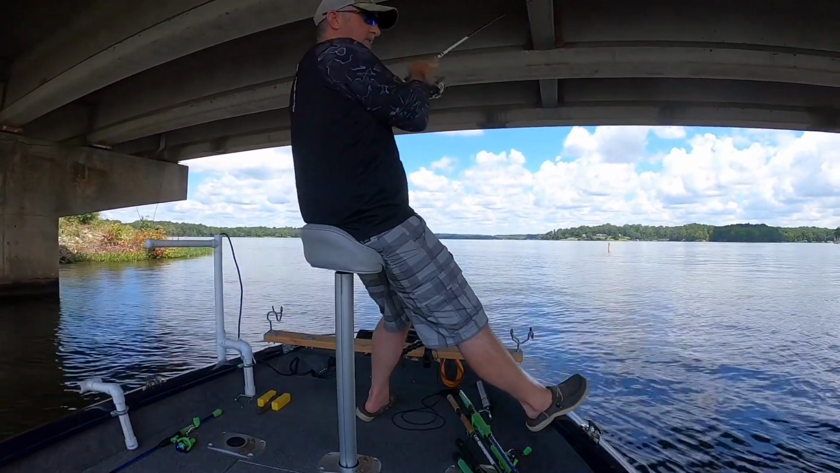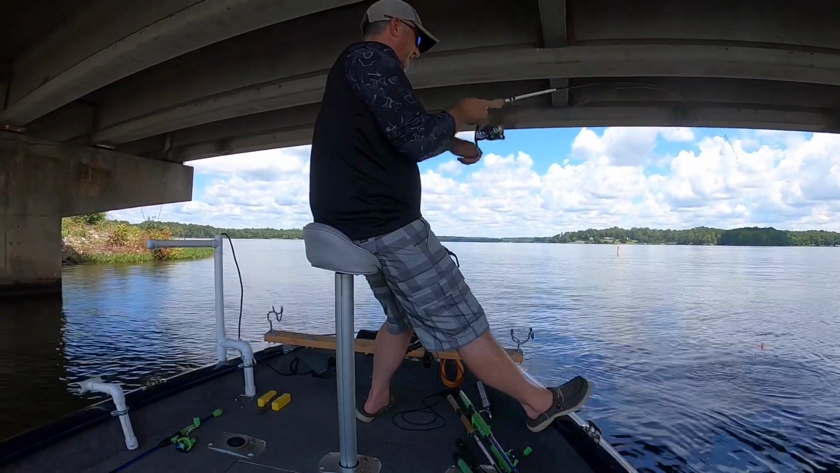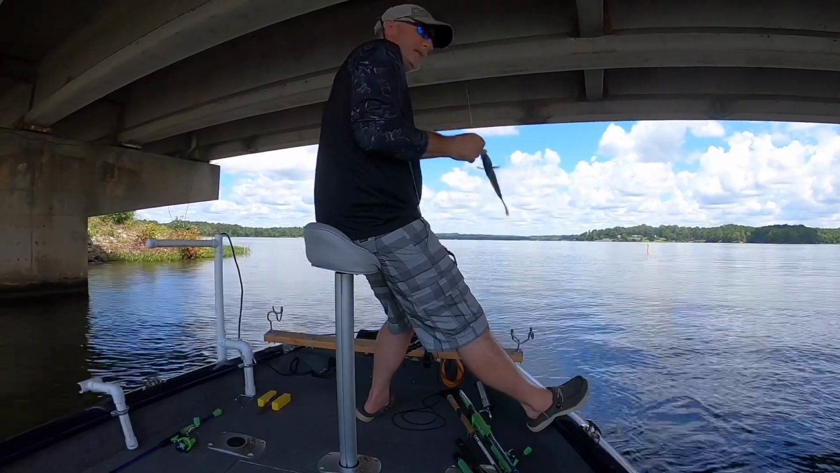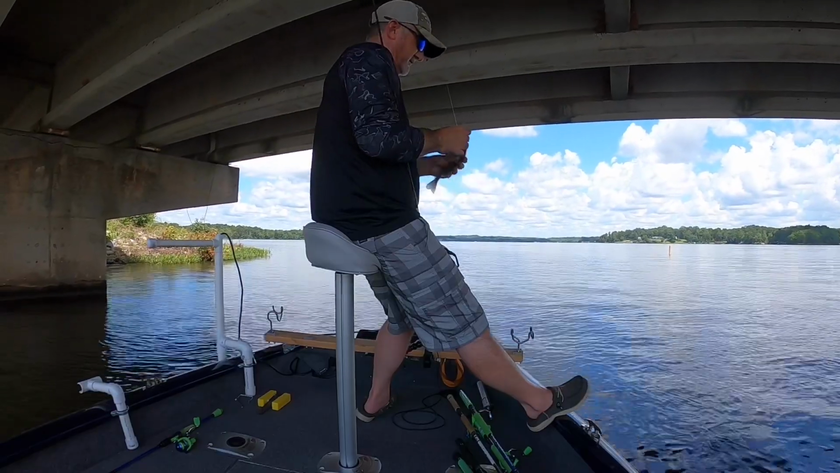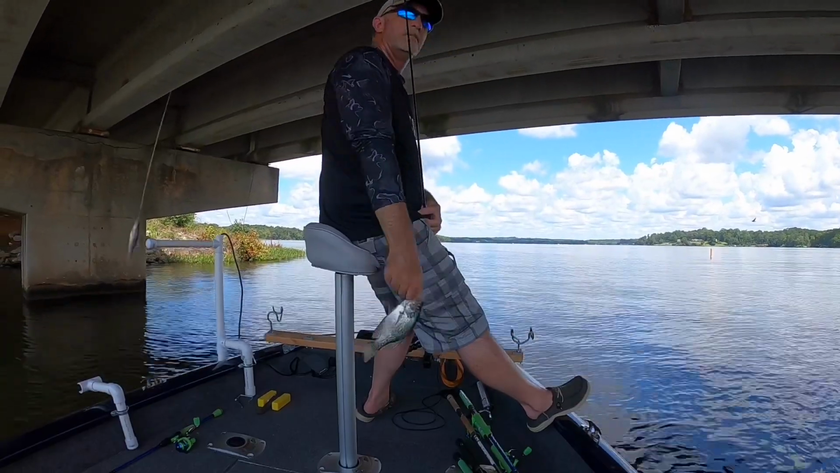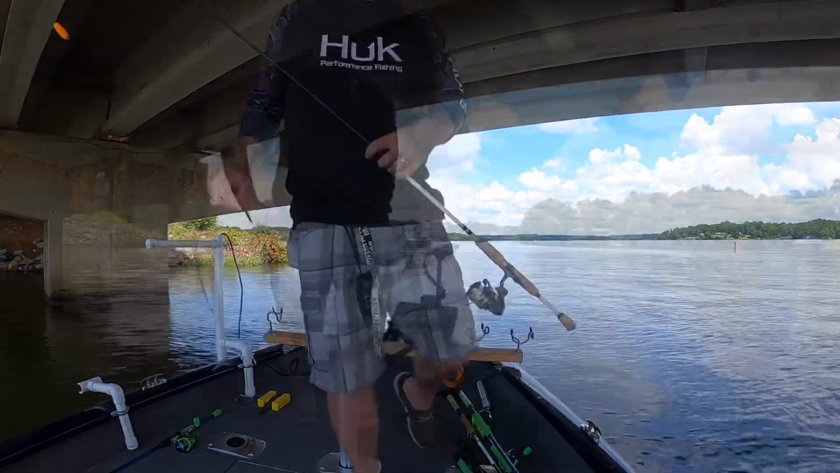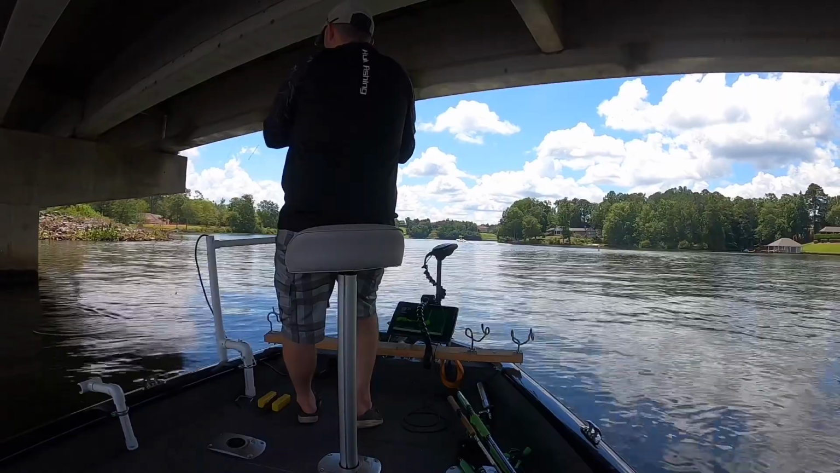Well, something that likes a minnow. How about that? How about you just pull up on the bridge, live scope them, and start catching these itty bitty ones, which I'm okay with. Little crappie, not bad. Give me another minute. Another.